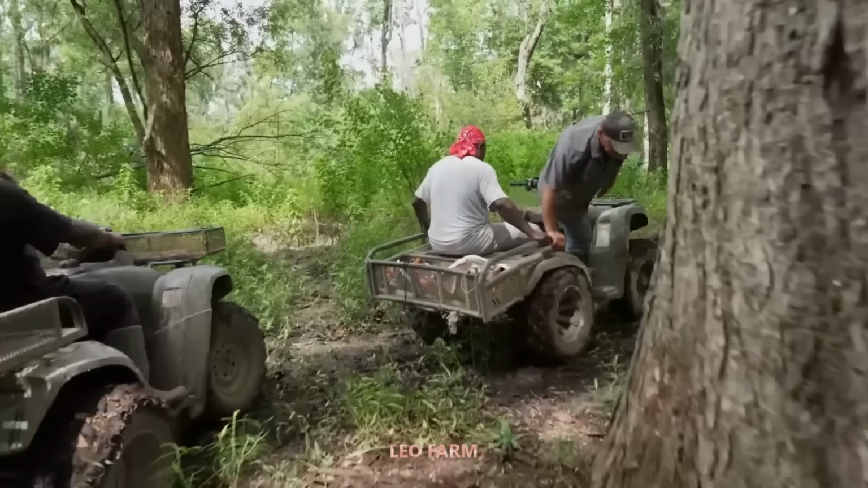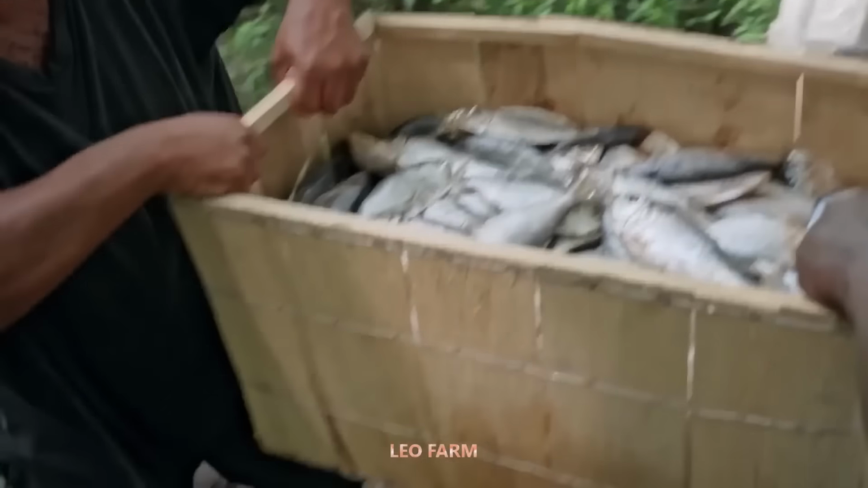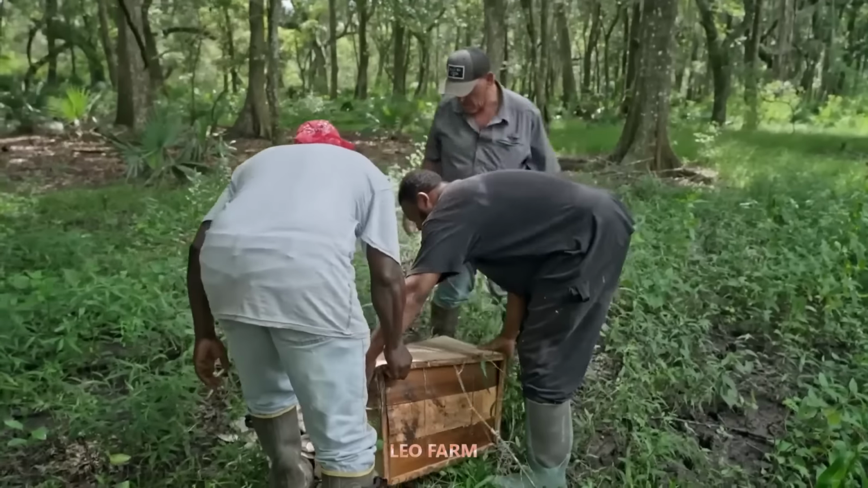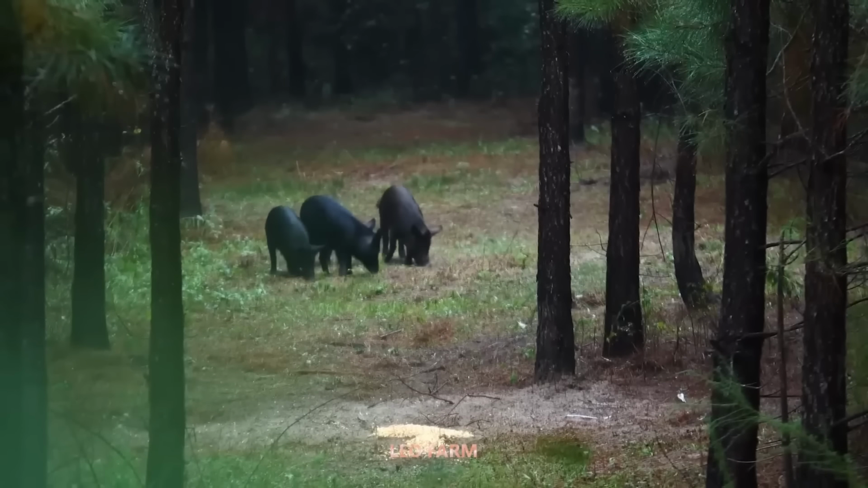The sun was high. We moved deeper into boar territory. Based on years of experience, I picked a spot behind a massive tree, upwind, overlooking a small clearing, a perfect shooting lane. Soon, a group of wild boars emerged, unsuspecting. I waited, breath held, as they stepped into my kill zone.